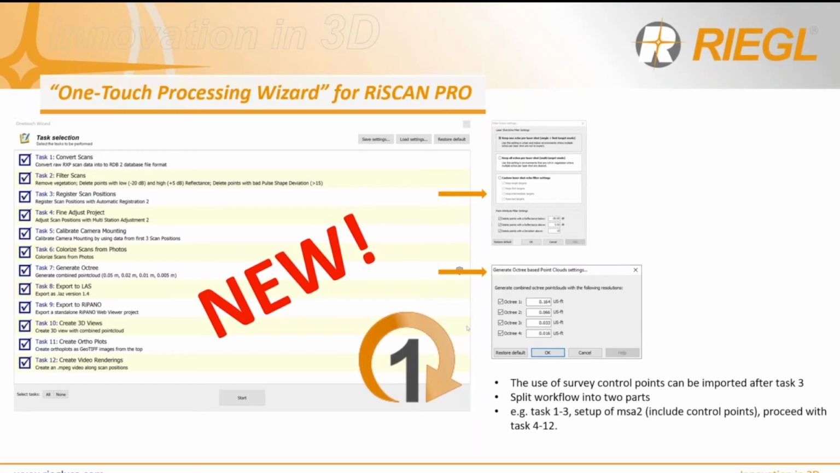You have to break the task after step 3. So for example, you want to check step 1, 2, and 3, and then when that's done, you open up MSA2, which I showed you a little bit ago, and then you just run through that 5-step workflow, and then go back into the one-touch processing wizard, and then continue to proceed on with tasks 4 through 12.